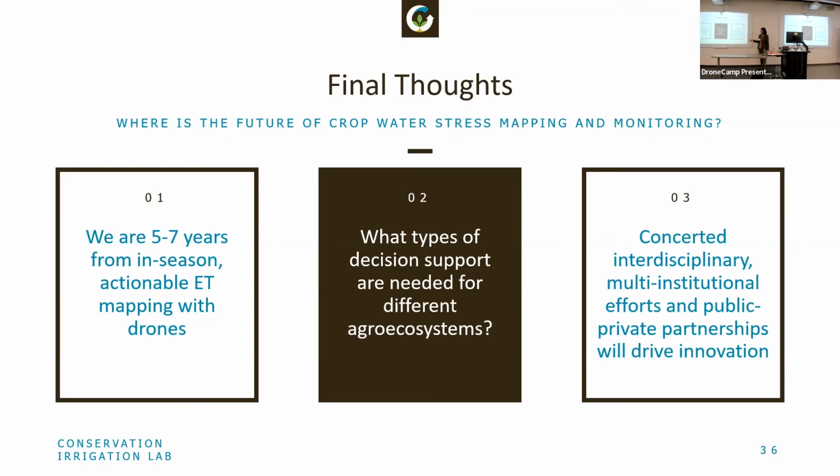And then I hope that we kind of brought this up inadvertently, just through sharing some of the work that we're doing. I think these collaborations, multi-institutional, public-private partnerships are really important to move this work along. And it seems like DroneCamp is a great example of that. Many people here are doing that.